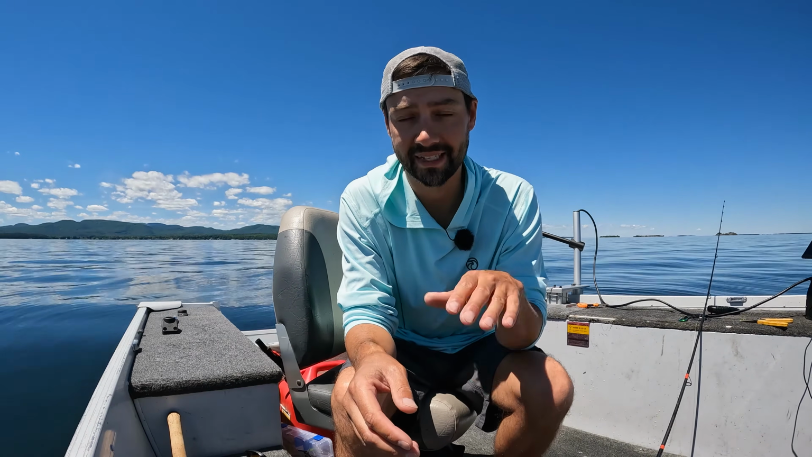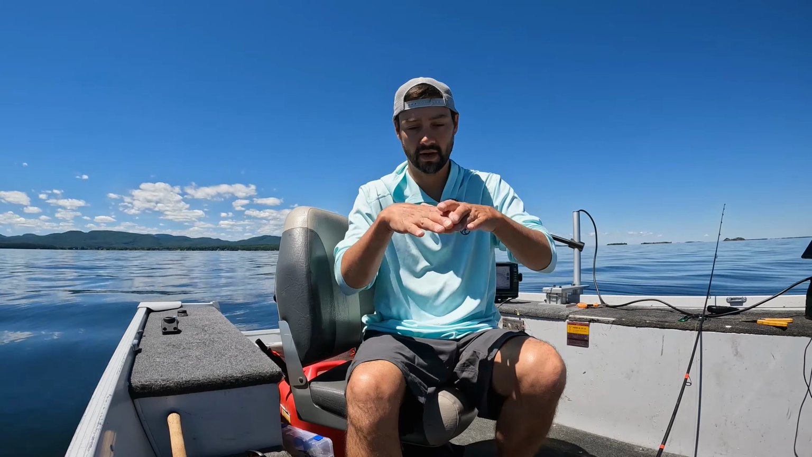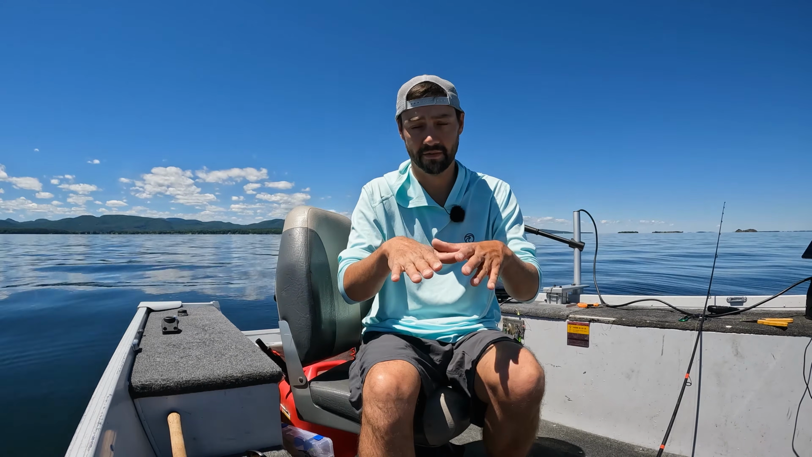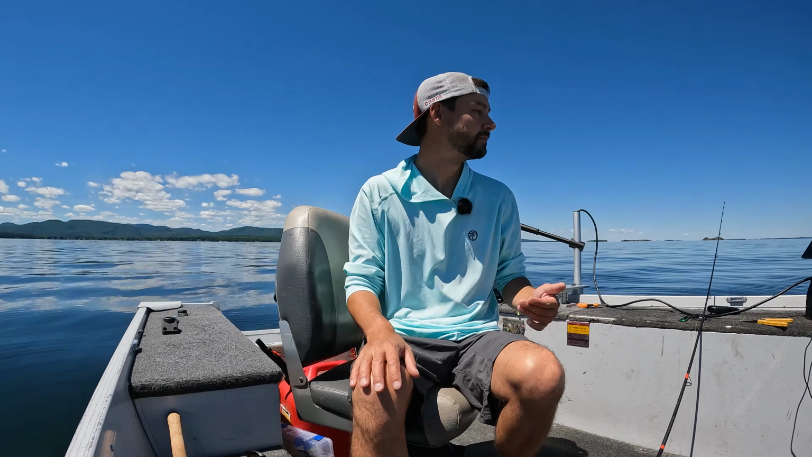The other thing is if you can find a secondary location. So right now we're on the hump and then there's a little tiny flat on that side of the hump. I stopped there first, jigged there for a little while, caught a bunch, and then moved to the top of the hump where I am right now. And yeah, it's just super fun catching lake trout.